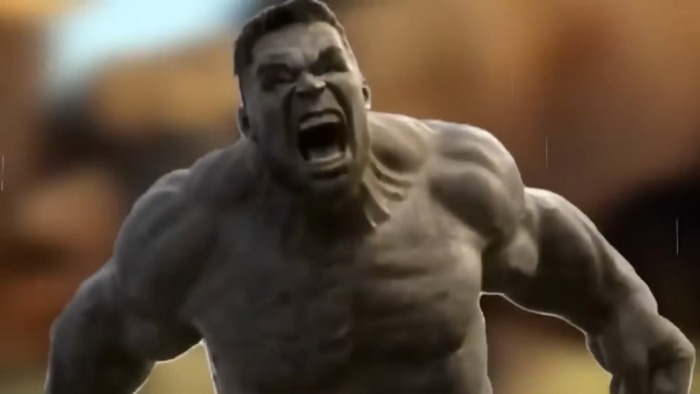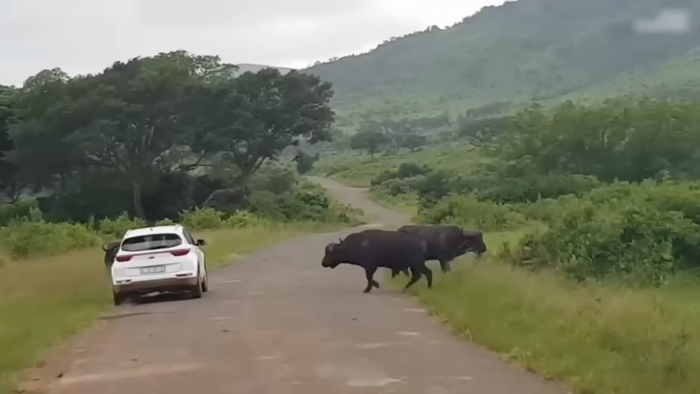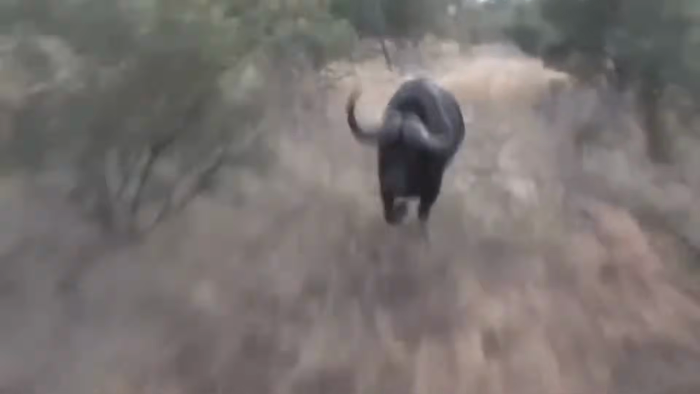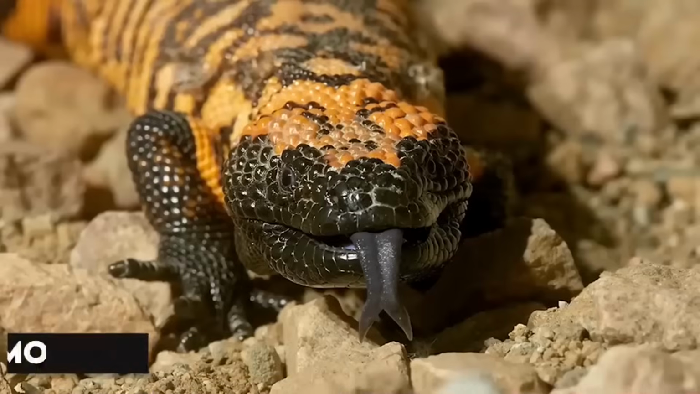Cape buffalo. Africa's version of the Hulk. These big boys can weigh up to a whopping 2,000 pounds, making them one of the biggest and baddest creatures out there. And here's the thing, they're not afraid to throw down. They've been known to take on lions and even humans, and let me tell you, you don't want to mess with them. That's why they're also known as the Black Death. So if you ever find yourself face to face with one of these beasts, just remember to give them plenty of space and respect. Gila monster.